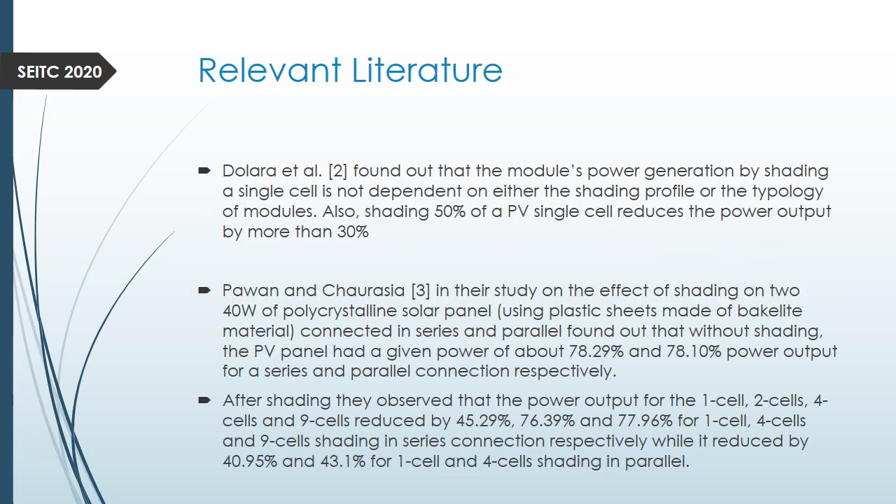There are a number of researches done in the area of shading on PV models or PV cells. Dollara et al. studied shading of half, that's just 50% of a single cell of a module, and they realized that when the single cell was shaded, the module output reduced by 30%.